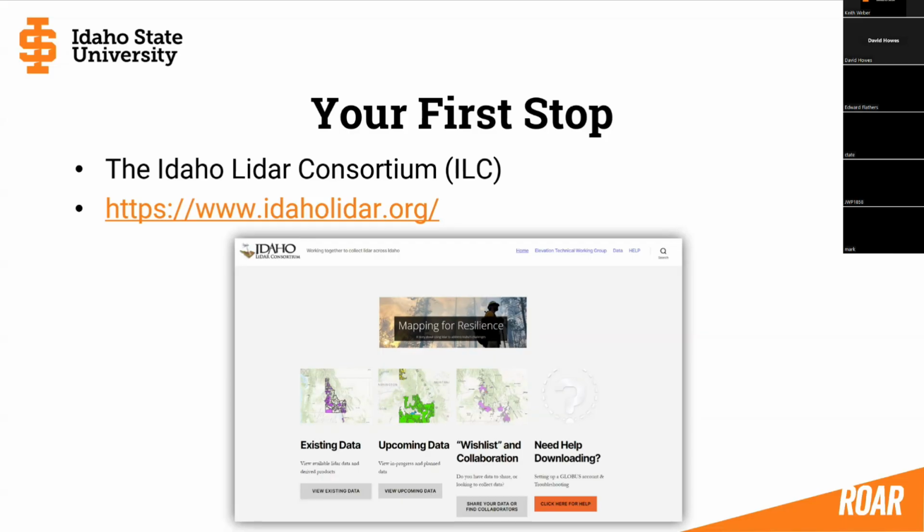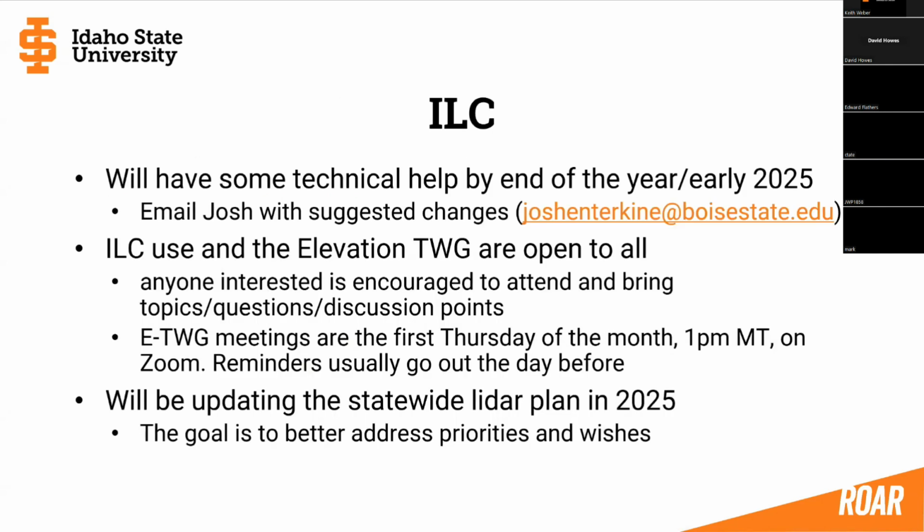That has worked pretty darn well, and I dare say we probably have 70+% coverage. I haven't calculated it recently, but about 70+% coverage for the state of Idaho, with 100% completion anticipated in 3 to 5 years.